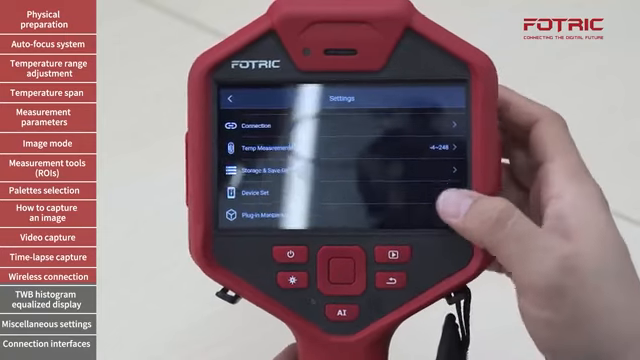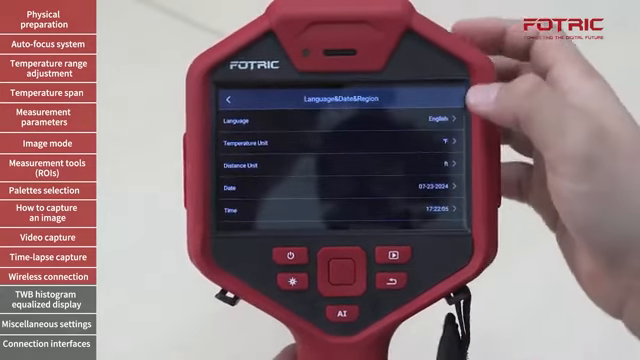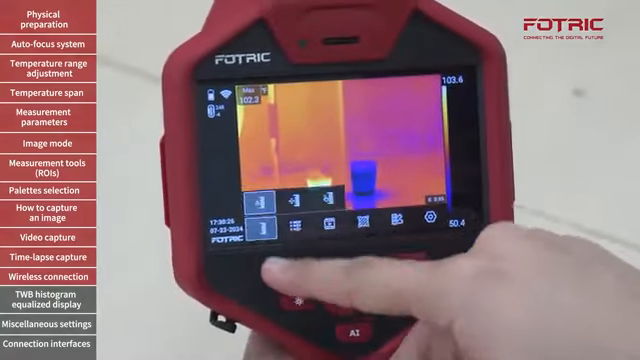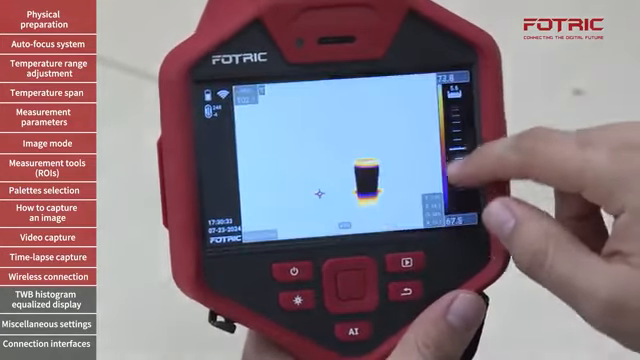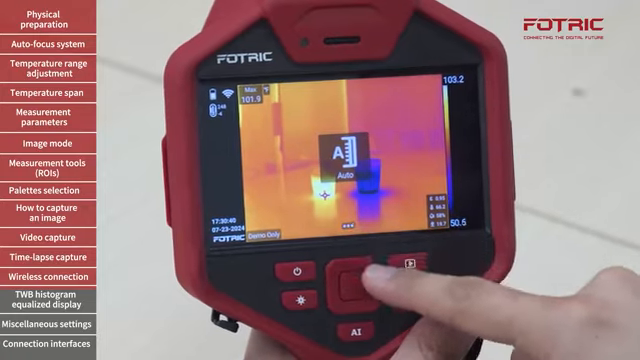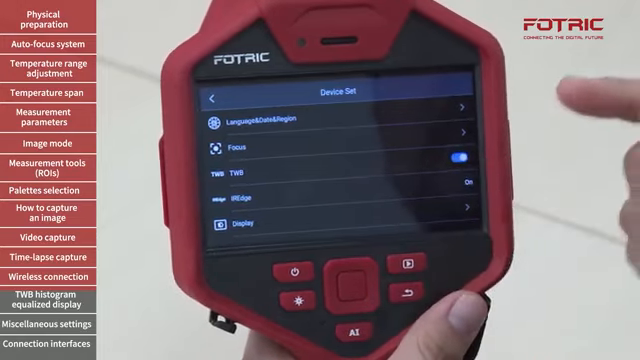Lastly, I would like to go with you over some additional device characteristics and settings. On the language and date and region, pretty much we can adjust date, units, language that I'm using. So I just explained how to use the temperature scale using auto and manual, and how this can help to eliminate areas of temperature that I'm not interested in seeing on the screen. But there is a special feature for that as well. I can go to the main settings, go to device set, and then have TWB activated or not.